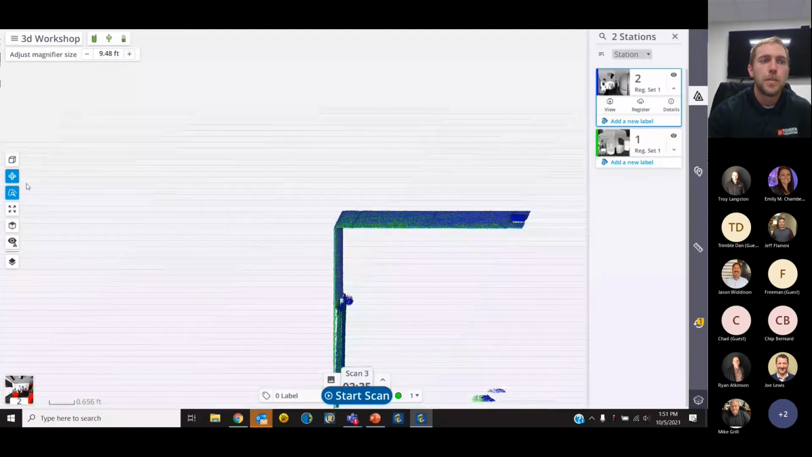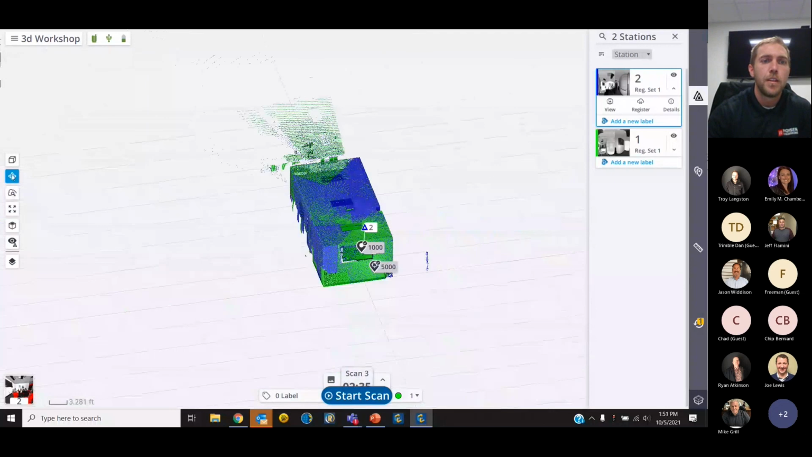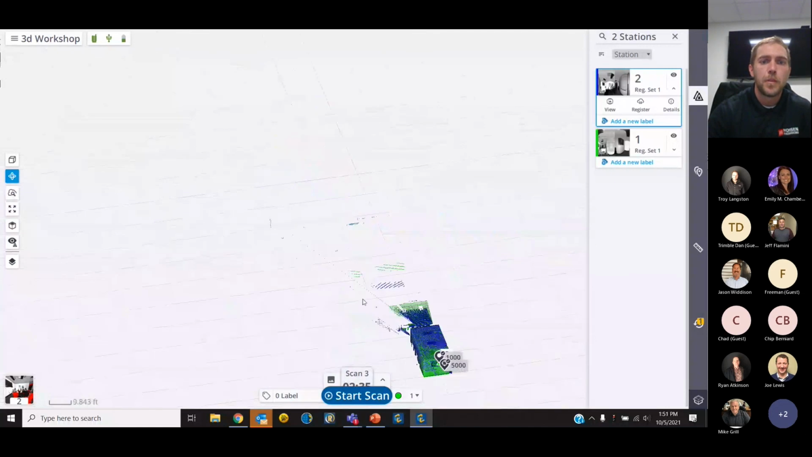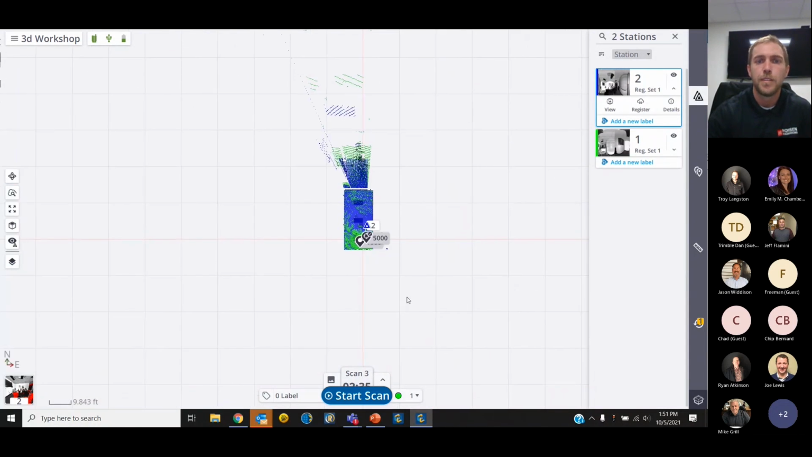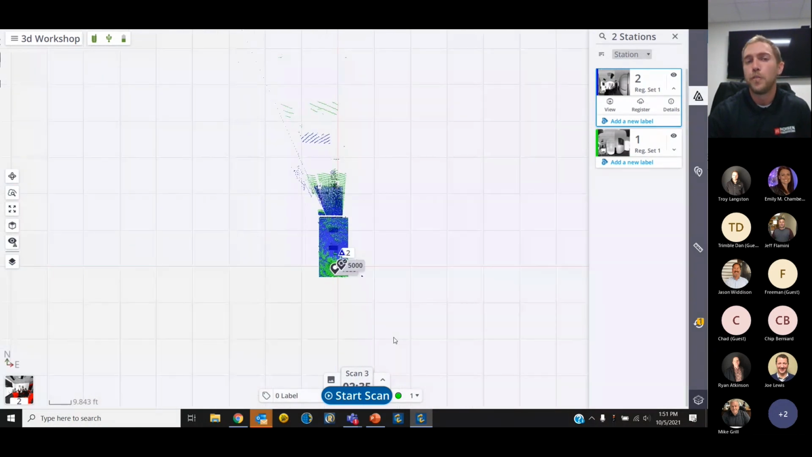We have basically a zoom extents if you're a CAD guy. So this button here is going to be a zoom extents, and it gets you to the whole view of your scan. Now we have captured stuff outside of this conference room, so you're going to see a lot of sparse data out here to the top of this.